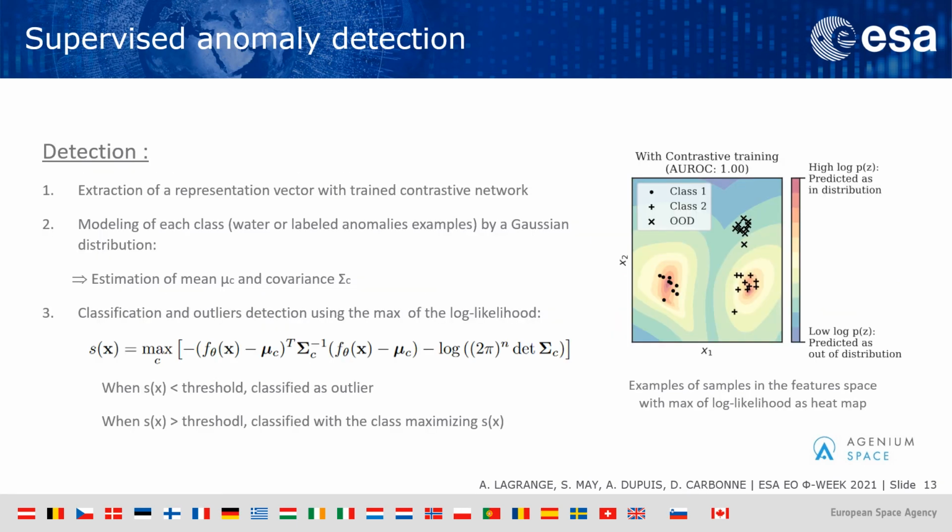The detection of anomaly is then done using the latent space learned with the contrastive neural network. In this latent space, we model each class as a Gaussian distribution, and we then compute the maximum of the log likelihood. If this log likelihood is low, it means that the sample is an outlier, so an anomaly. And if the log likelihood is high, then we are able to attribute the sample to a specific class, either water or a specific type of anomaly.